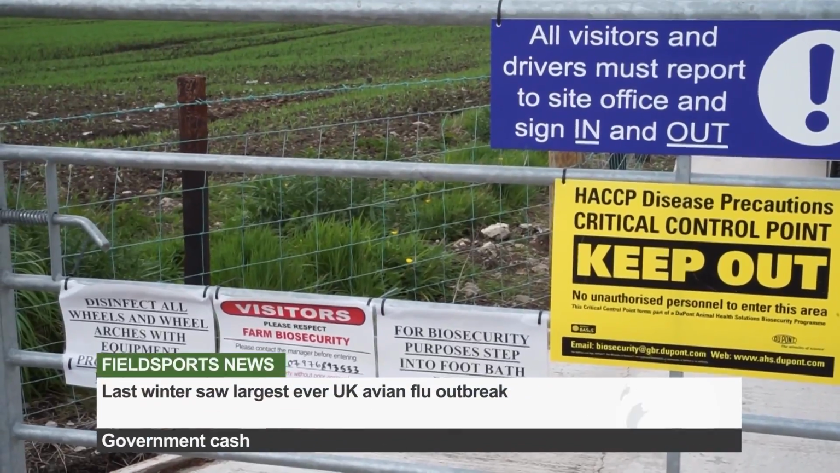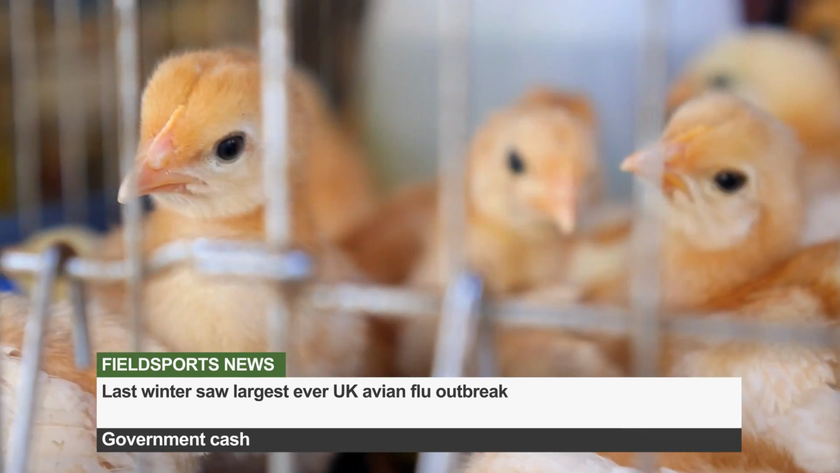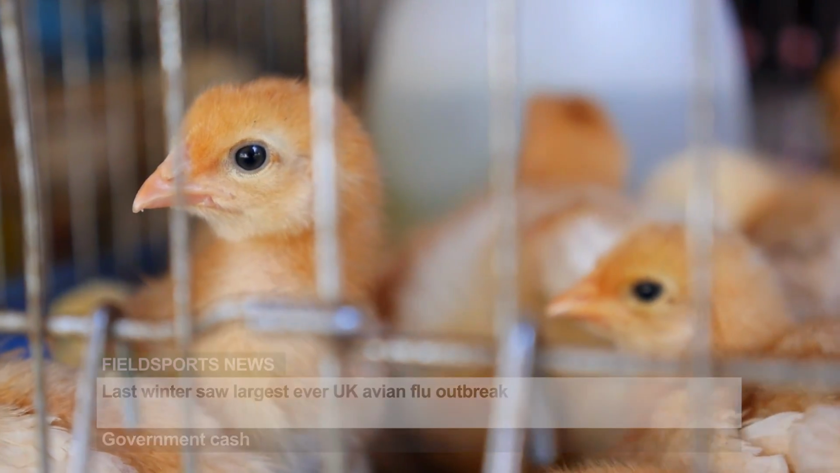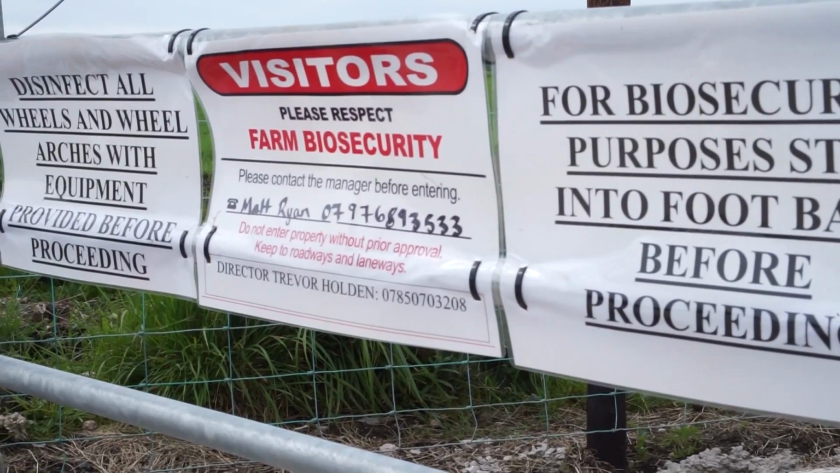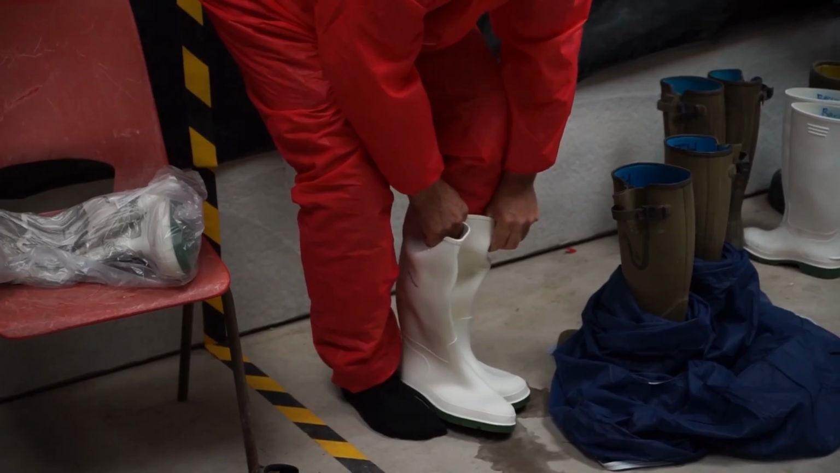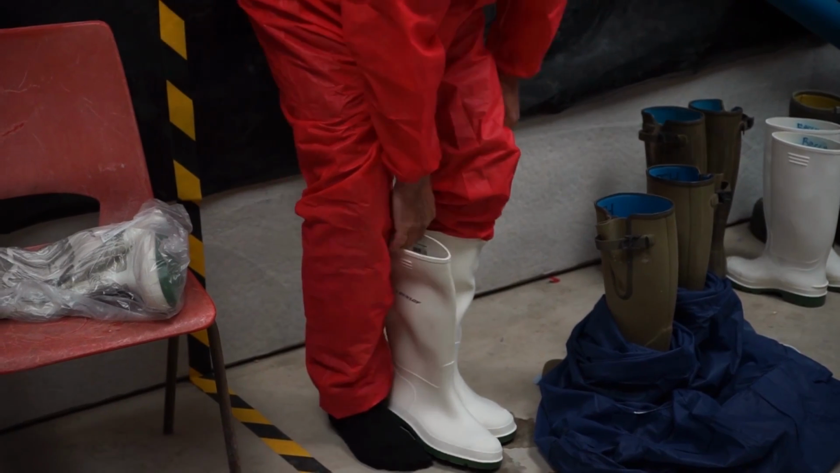There were more than 100 recorded cases of avian influenza in the UK during the winter of 2021-2022. The government has given £1.5 million to a consortium of 8 scientific organisations, including the Royal Veterinary College. As reported in Fieldsports News, outbreaks of avian flu in the UK and France have pushed up the price of game birds and are jeopardising shoots.